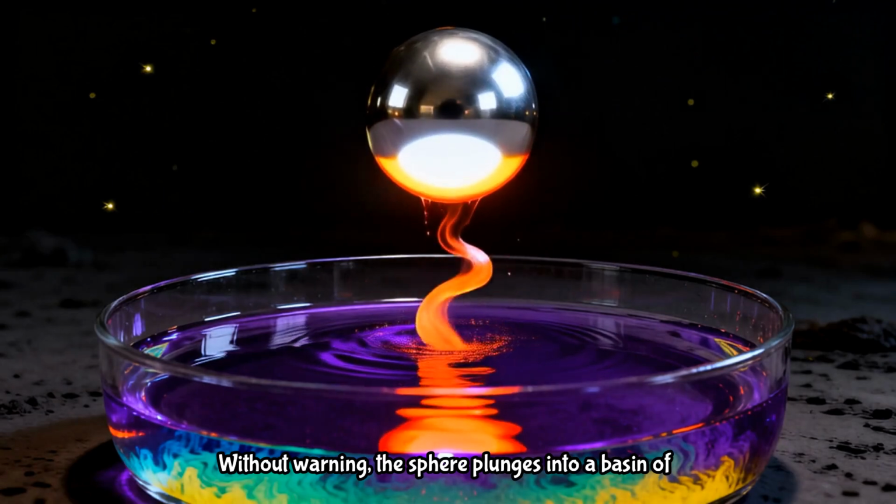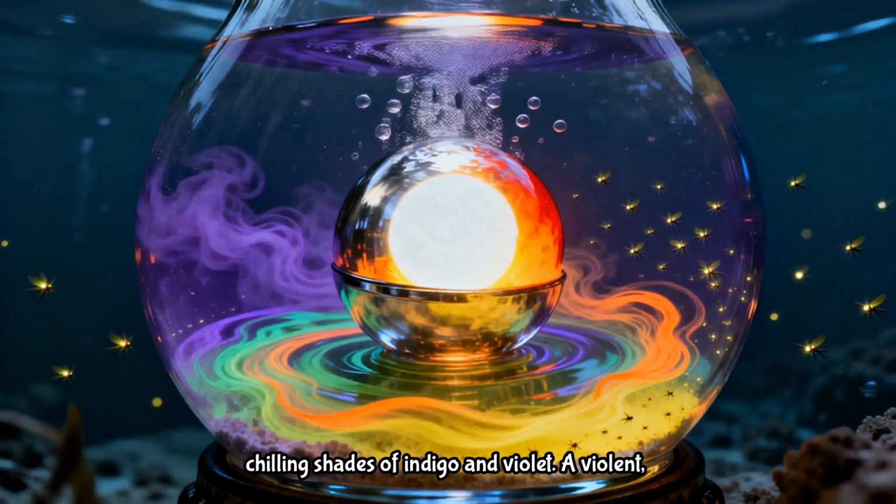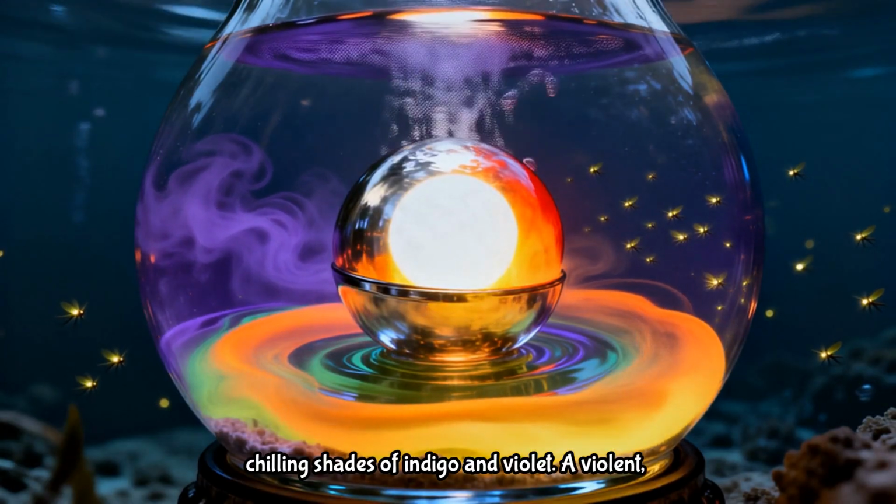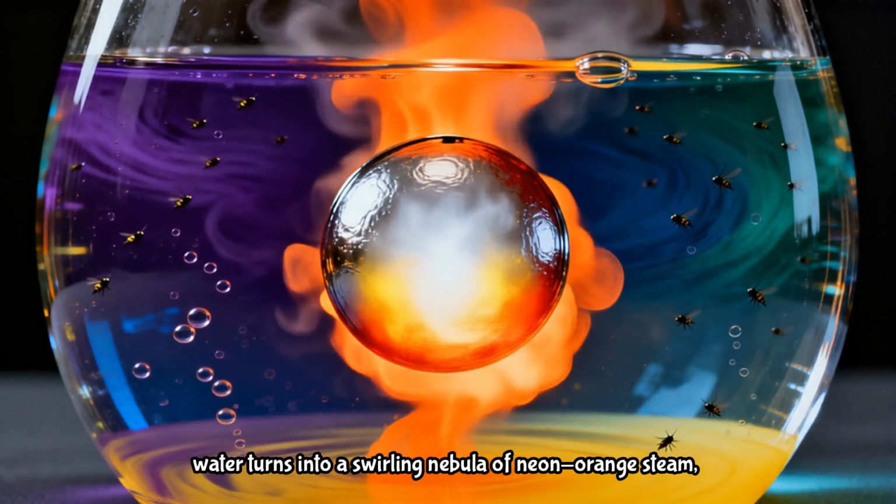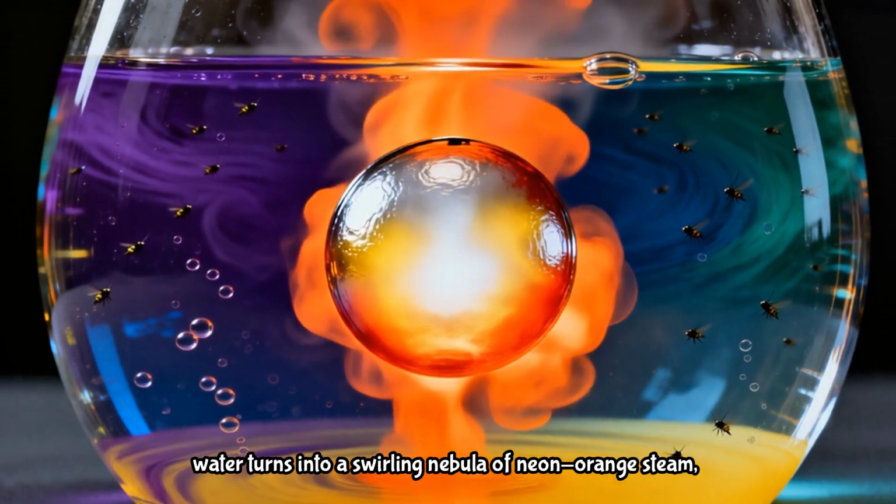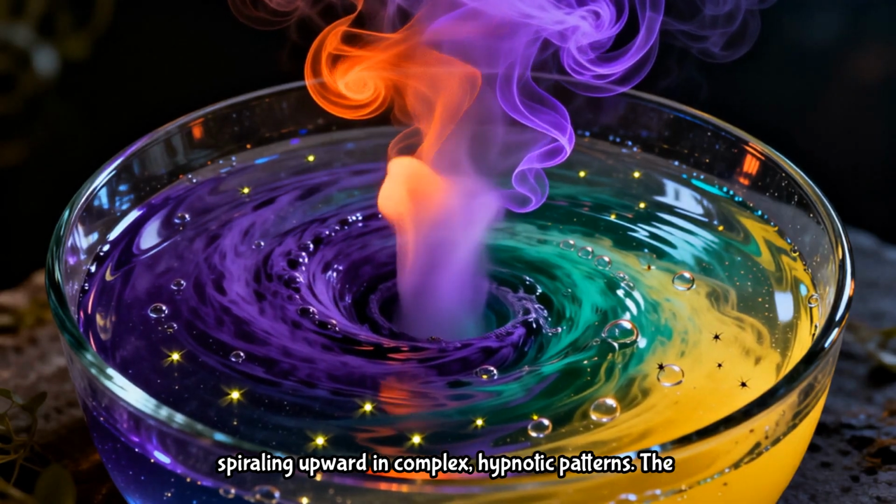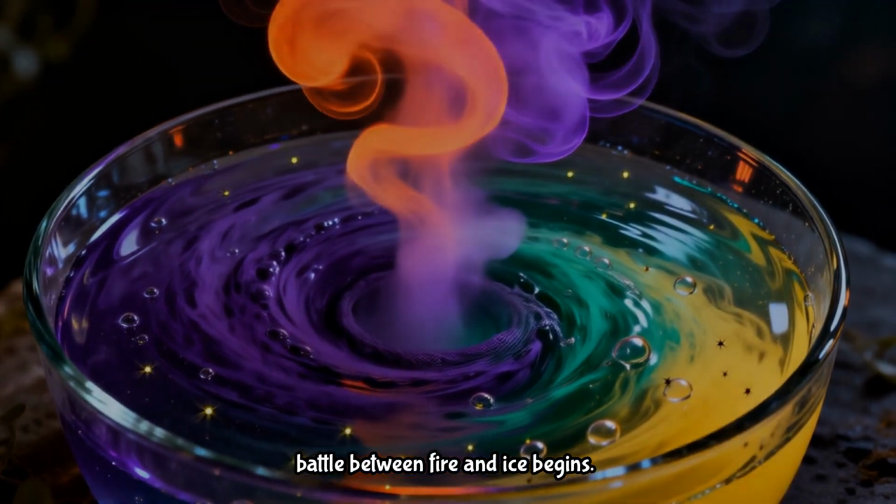Without warning, the sphere plunges into a basin of freezing liquid, rendered in deep, chilling shades of indigo and violet. A violent, instantaneous burst of thermal energy erupts as the water turns into a swirling nebula of neon orange steam, spiraling upward in complex, hypnotic patterns. The battle between fire and ice begins.